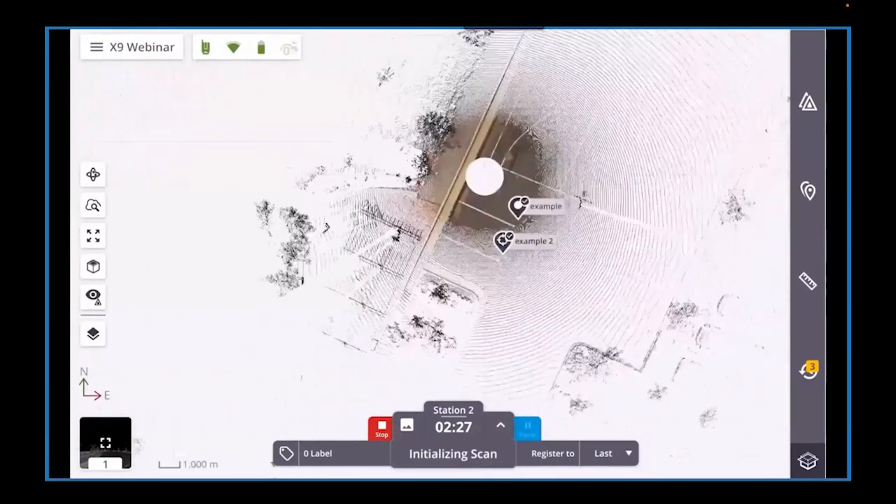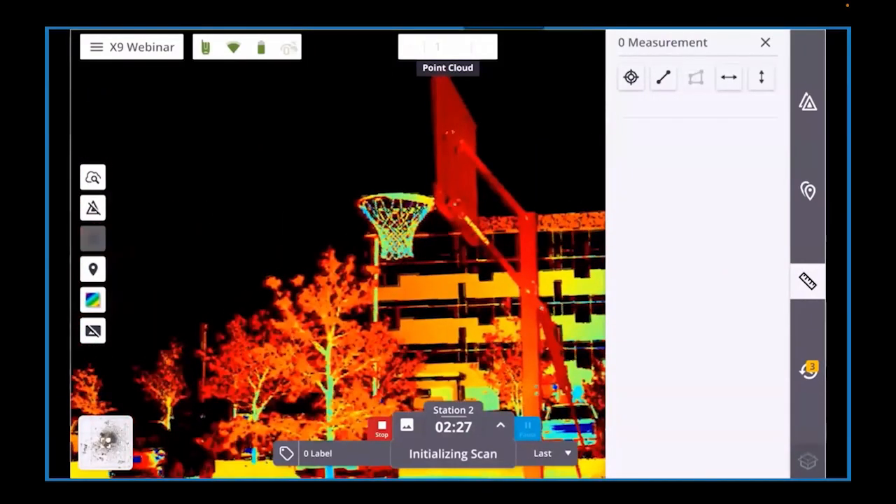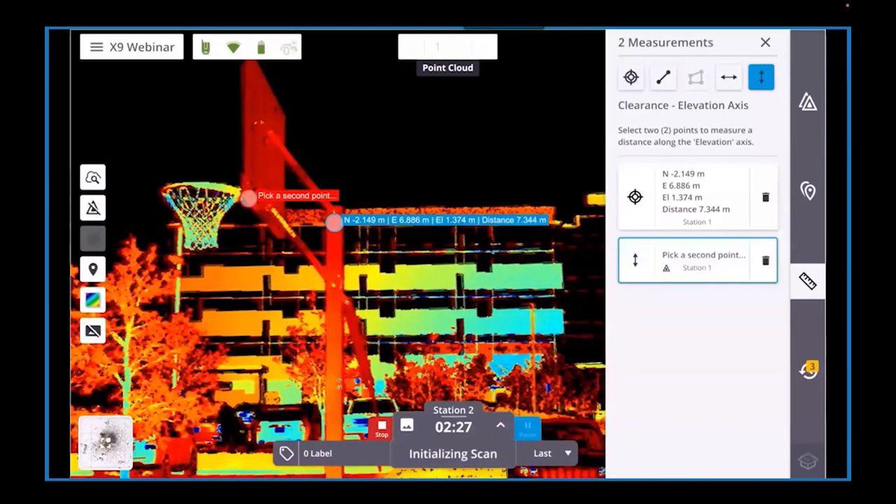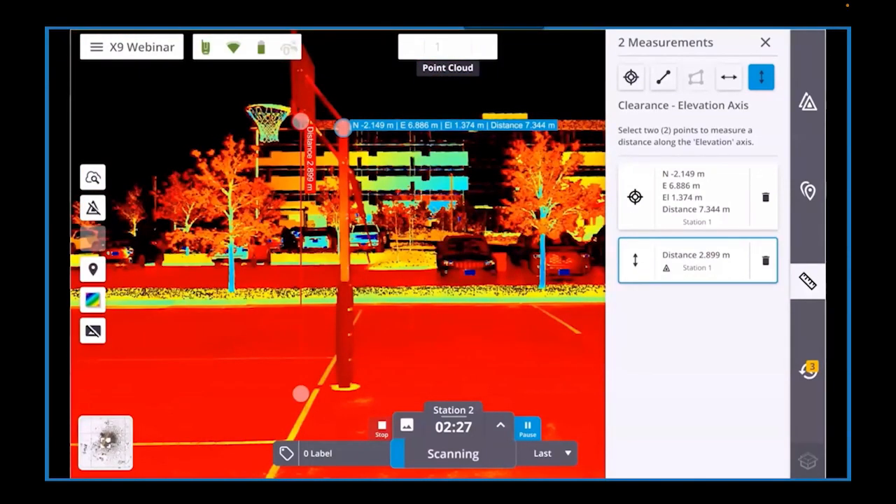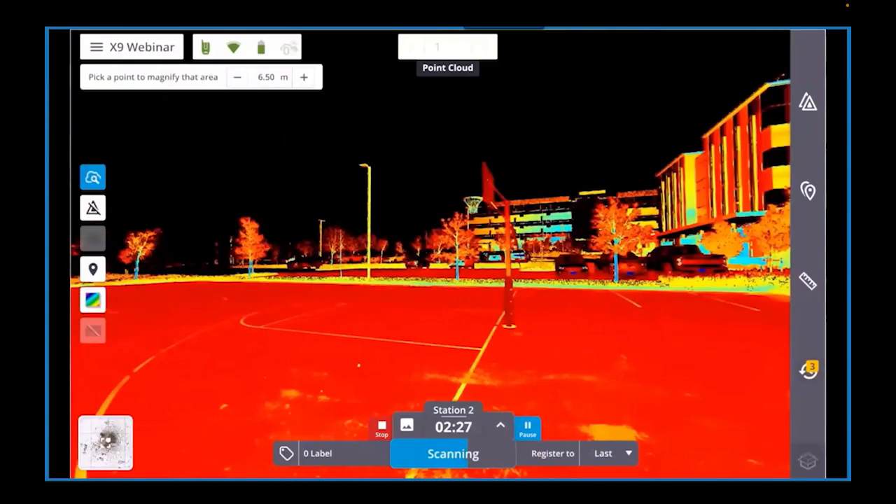Moving back to the side menu on the right, below the annotation menu is the measurement tool. Now this tool allows the creation of single point, distance, or area measurements. Below the measurement tool is the notification menu. And now here we can see all the operations performed by the scanner thus far.